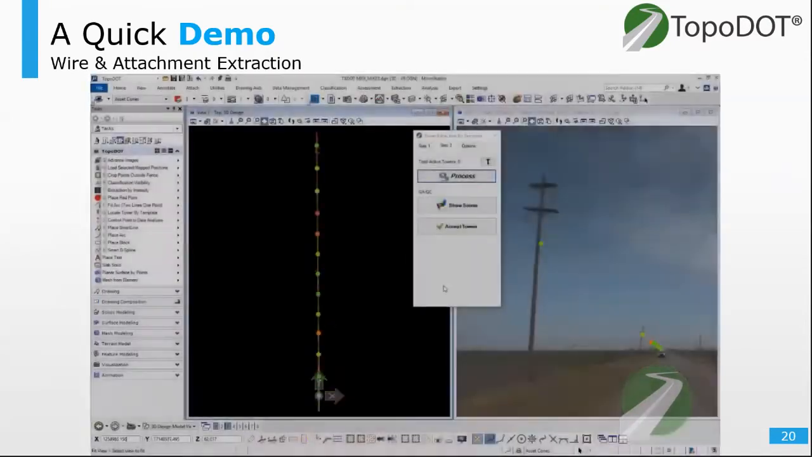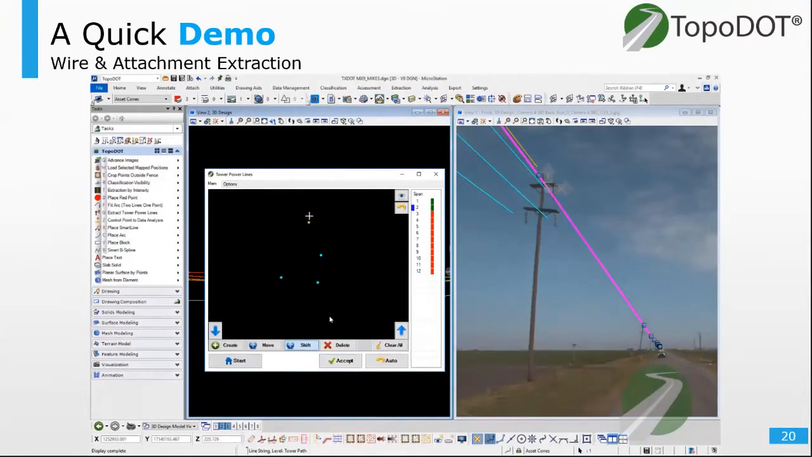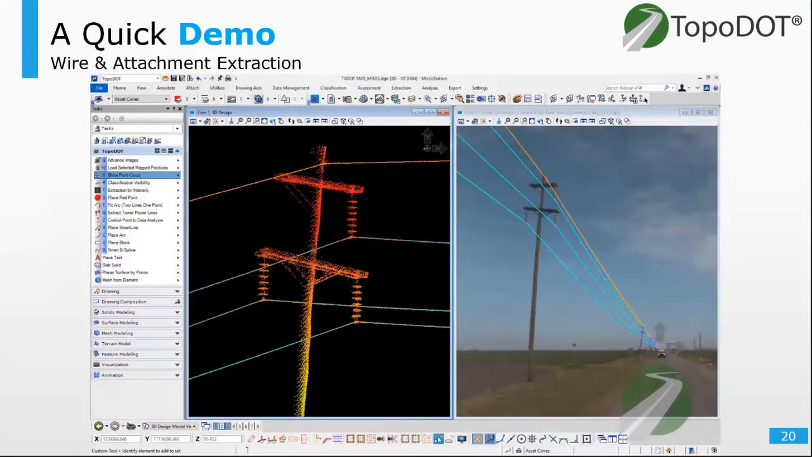Once you locate those poles, we'll take that pole information into a wire extraction phase. Once you build the wire pattern or template, you'll just use that to automatically find your wires. This can be used to automate the extraction of the actual wires. If you notice, the wires and the attachment points are being collected at the same time, so you have vectorized lines and points at those attachment locations.